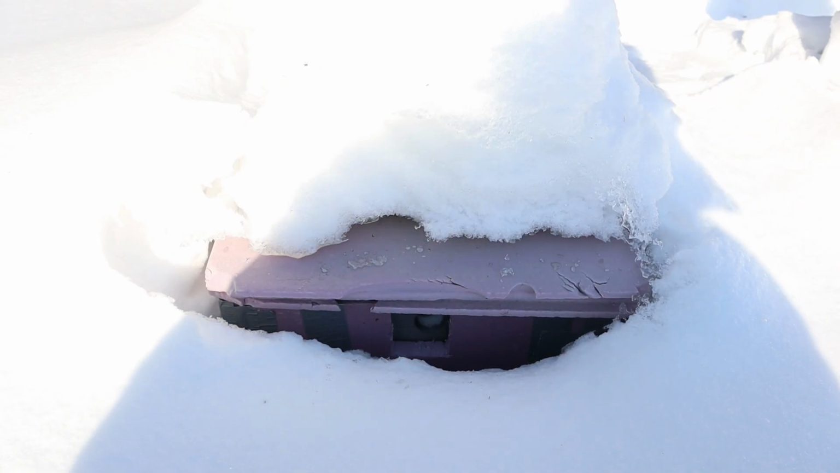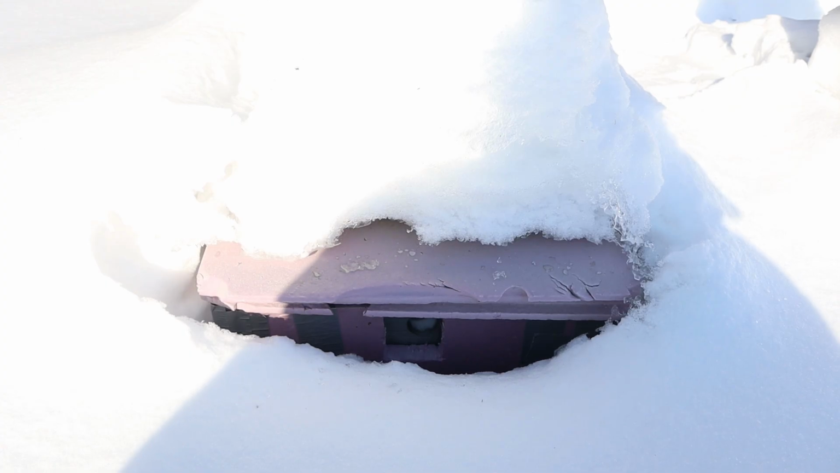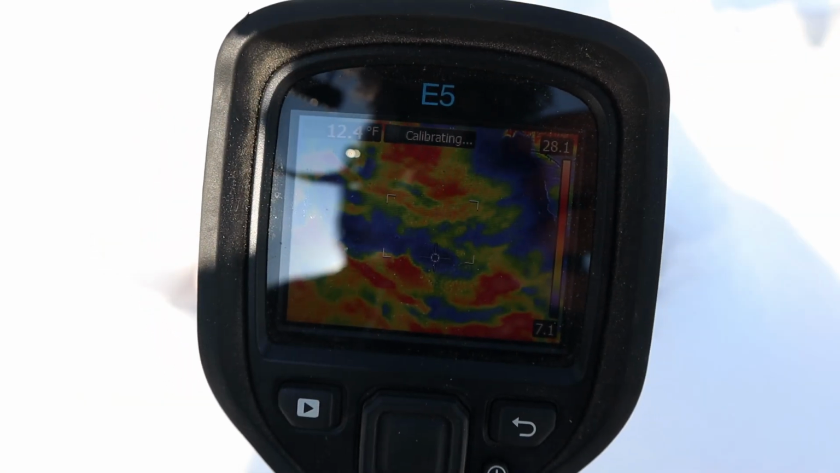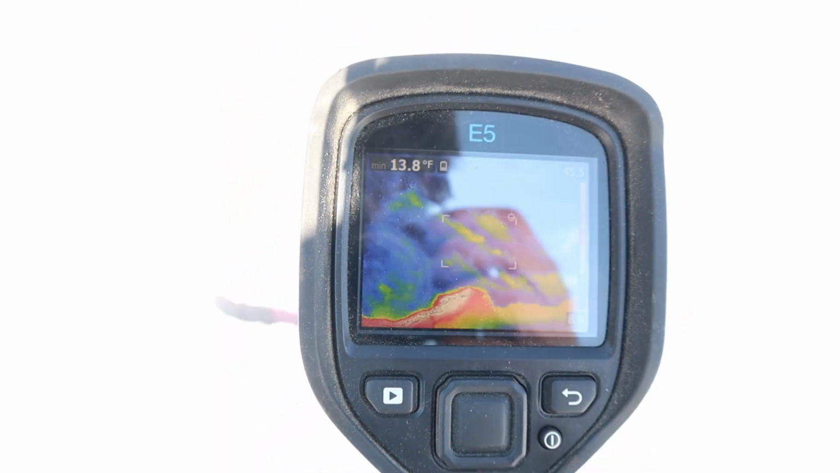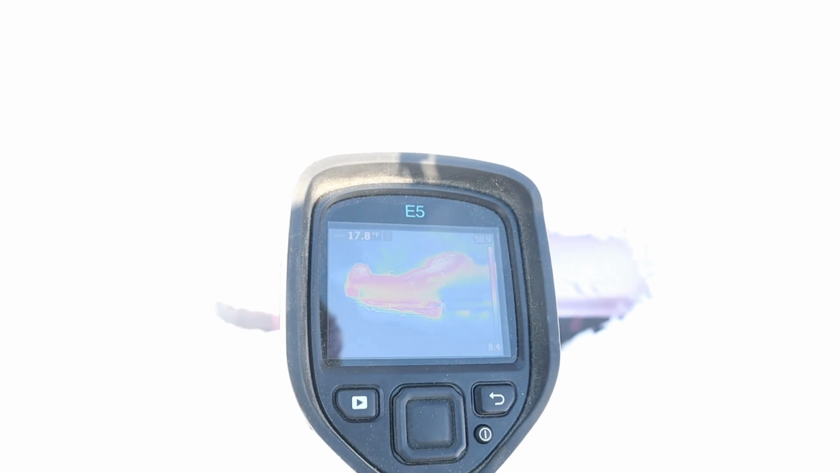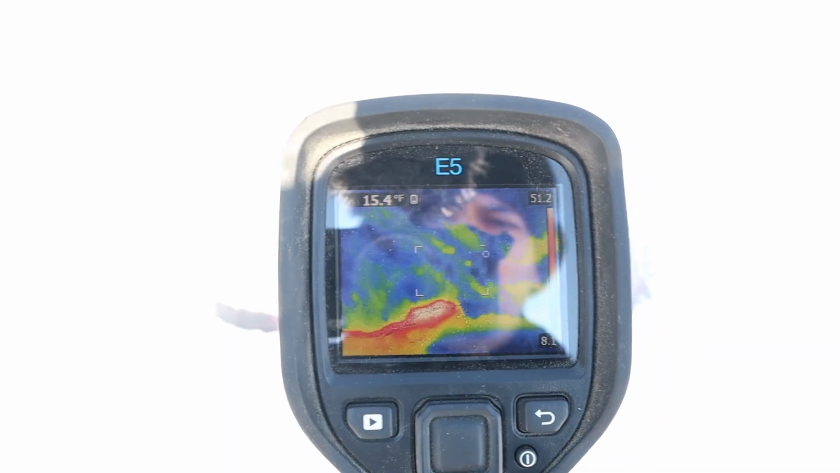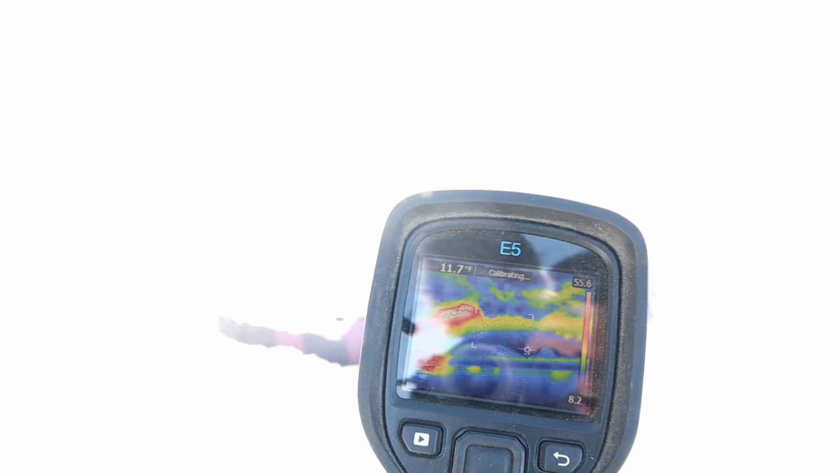This is the one that looked like it had a heat vent at the back that started to cover with snow. I'm going to use the heat gun and adjust the white balance. This is the snow. What am I looking at? Alright, where's the hive? That's the snow, and there's no heat coming out from the hive, I think.